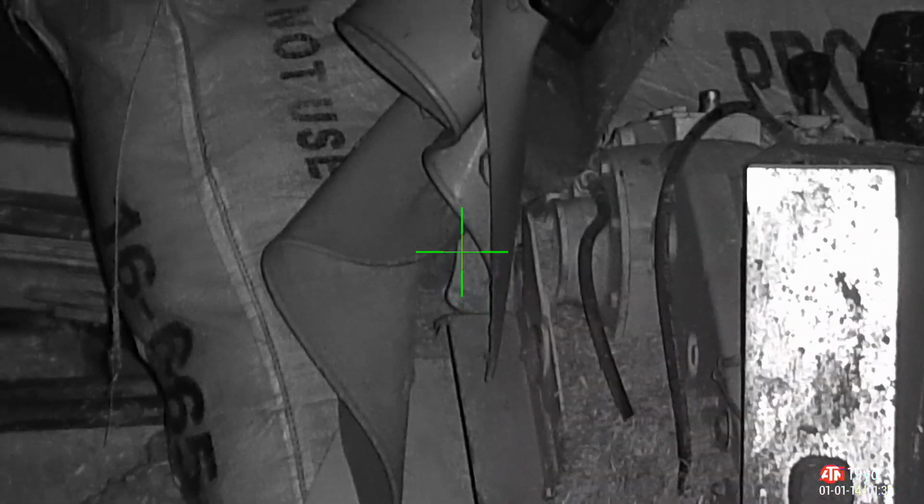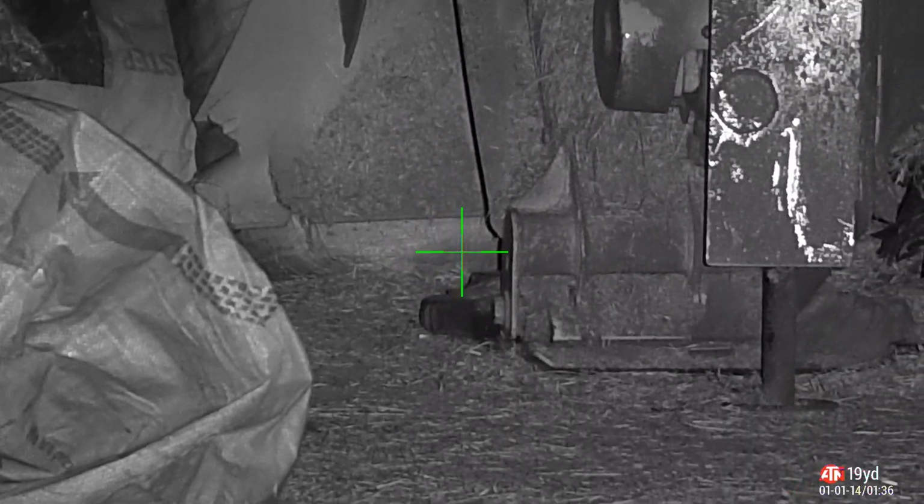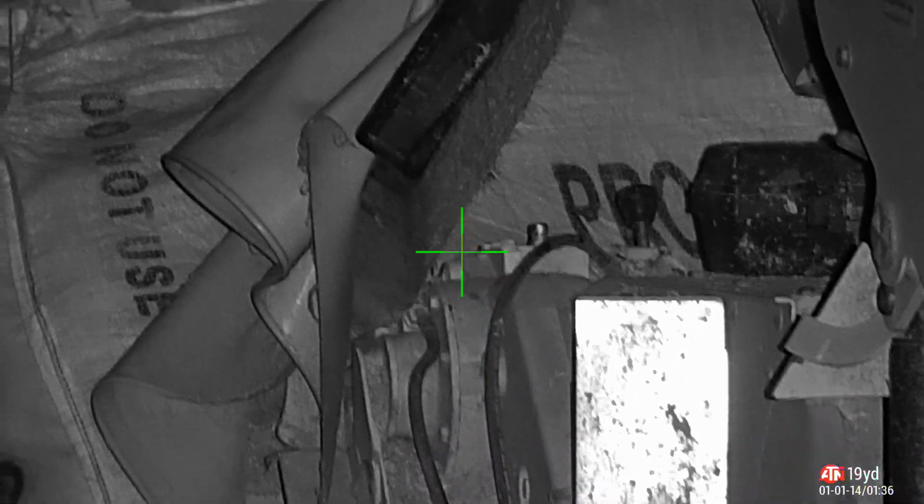Back into the main barn where I've got machinery and feed together. Had a choice of 2. Went for the easiest one. I'll go for a high body neck shot on this one. He runs off and he drops down the back. The blood down the back was unbelievable. I haven't taken the picture because YouTube will shit the moon if I put that on there.